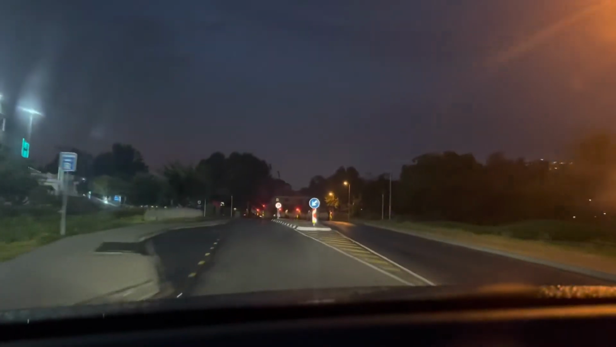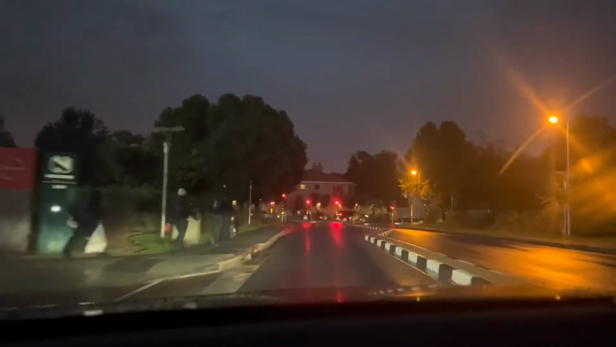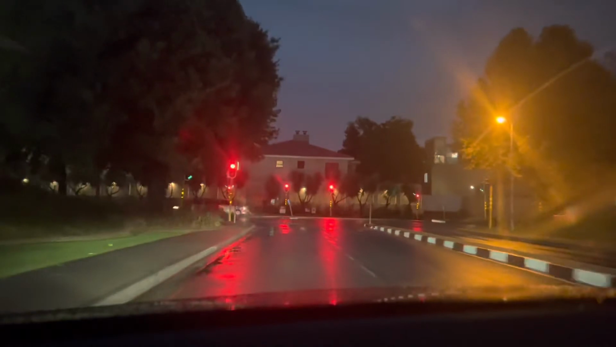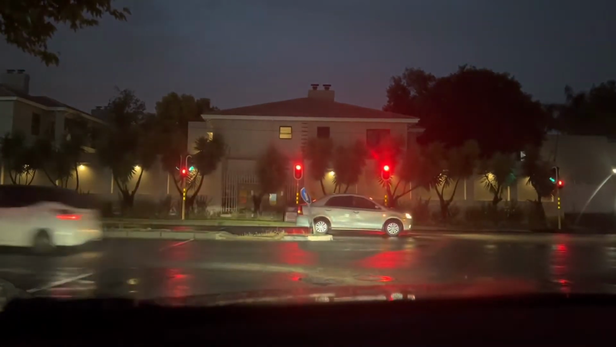So there is Checkers here, as you saw the sign, but I just realized that it's closed, because I saw these people walking, and I was like, okay, this is the uniform. All right. They just came from Checkers. That means it's closed. I had to drive to Rosebank now, to Spa.